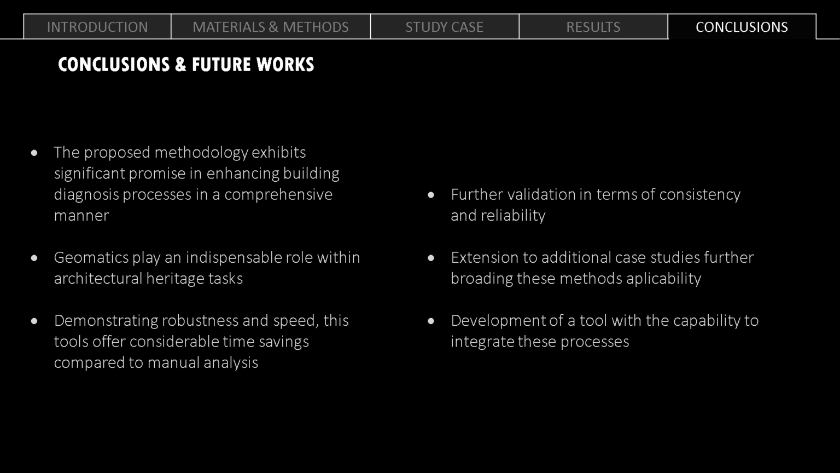Regarding future works, further validation in terms of consistency and reliability is required. An extension to additional case studies, which may provide further broadening of these methods' applicability. And there will be developed a tool with the capability to integrate all these processes at once.